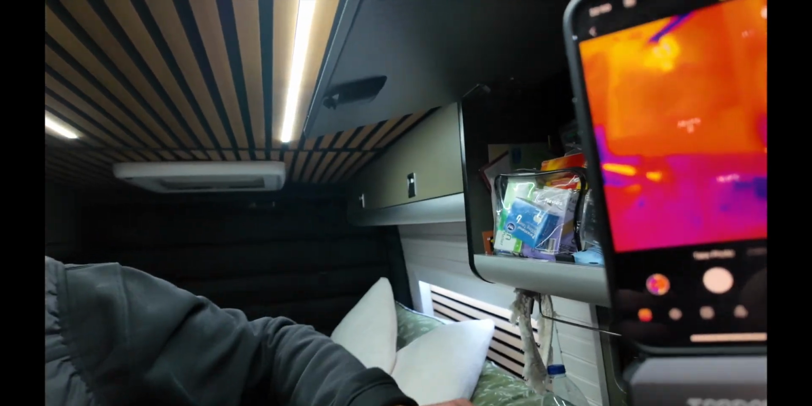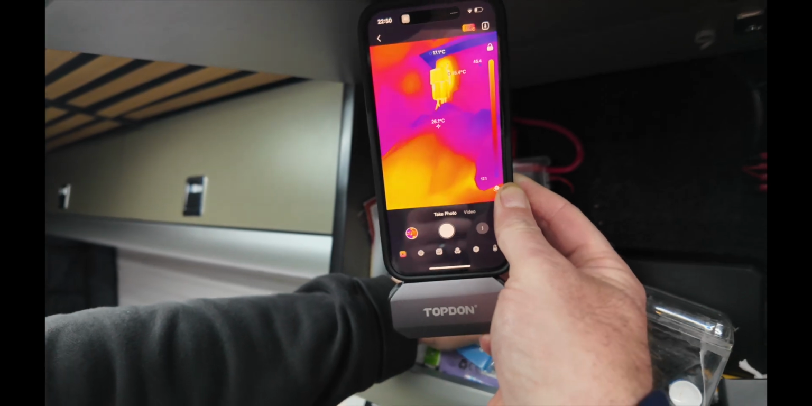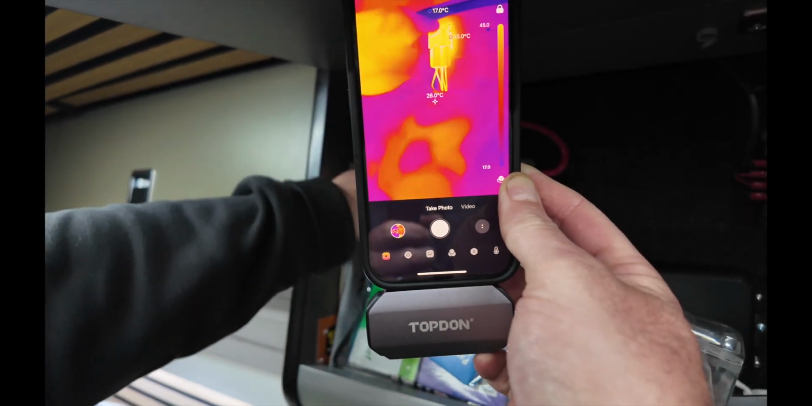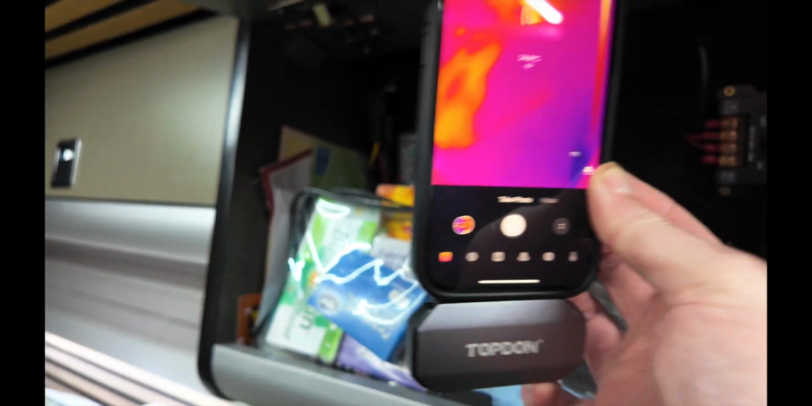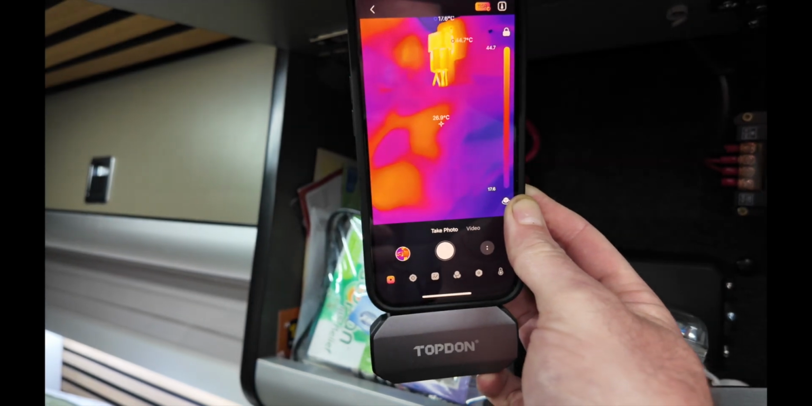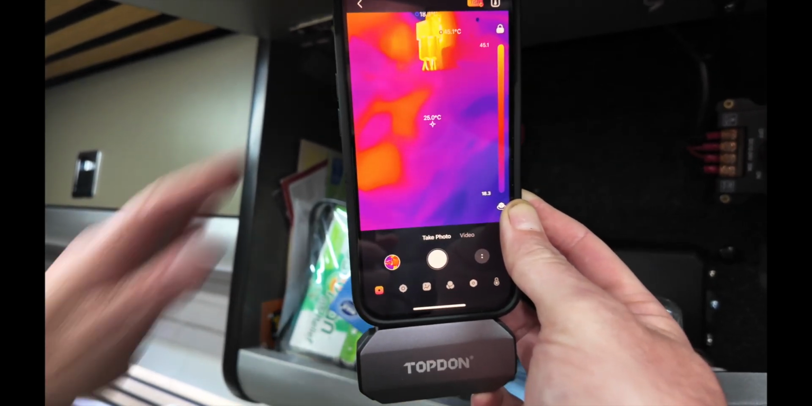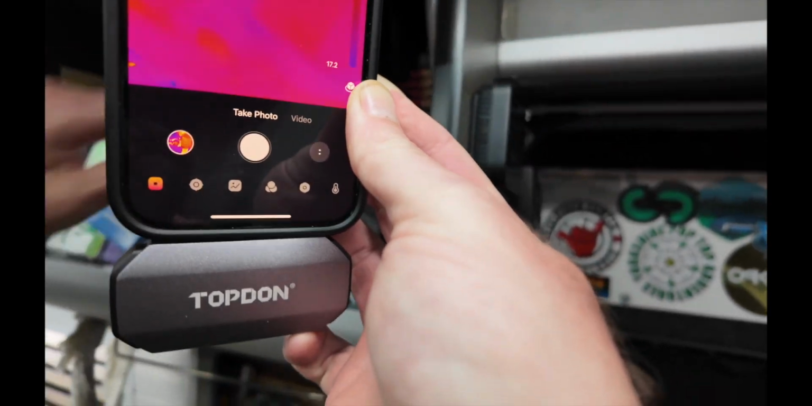Where's your plug sockets? Lift your hand up top. 45 degrees, that. Really? What's that for again? That's the diesel heater. Is that normal, that? 45? It's not mad hot, is it? Yeah, it's normal. You don't notice when you're doing stuff like this, you know what I mean?